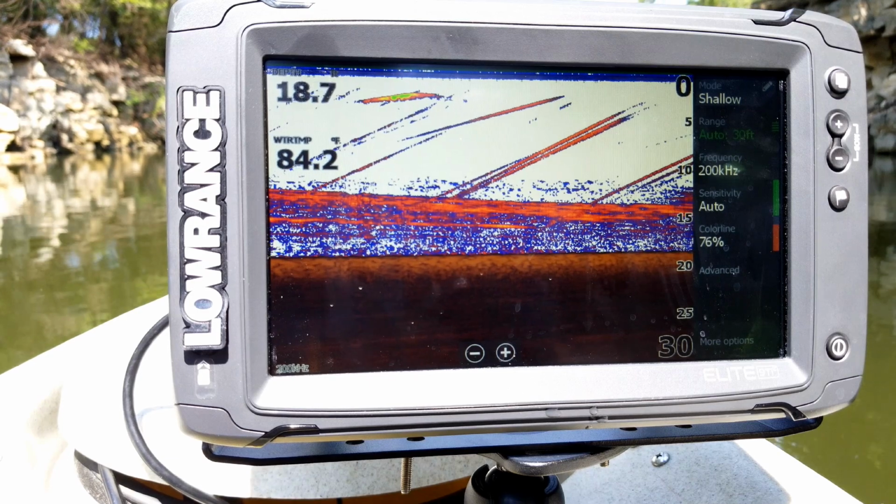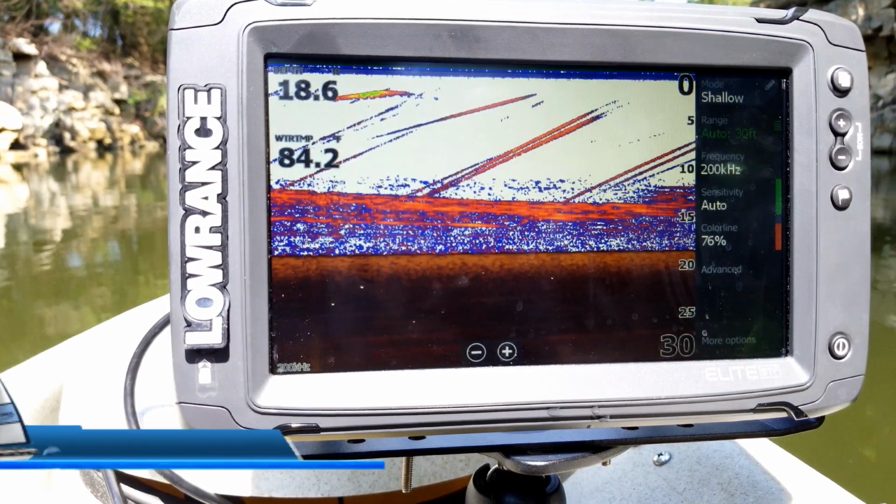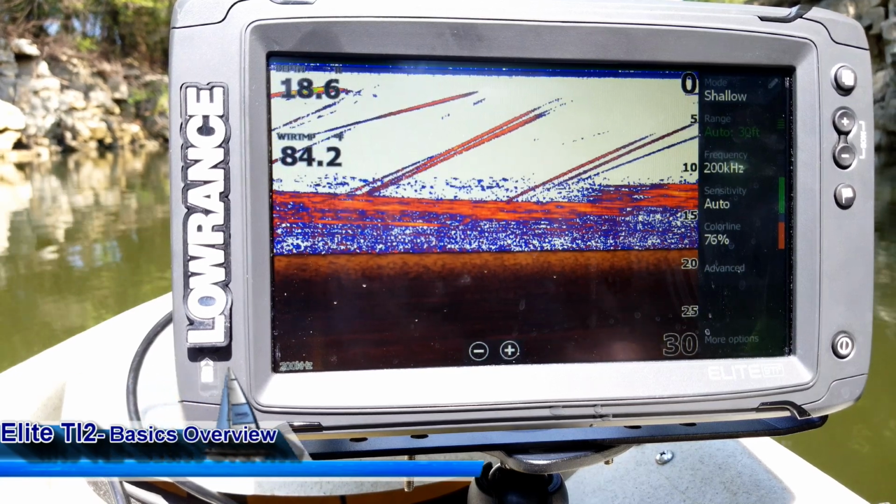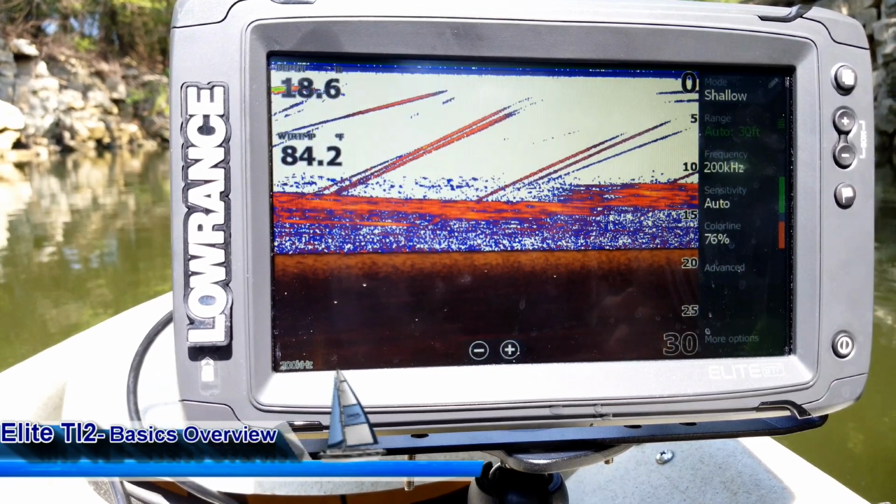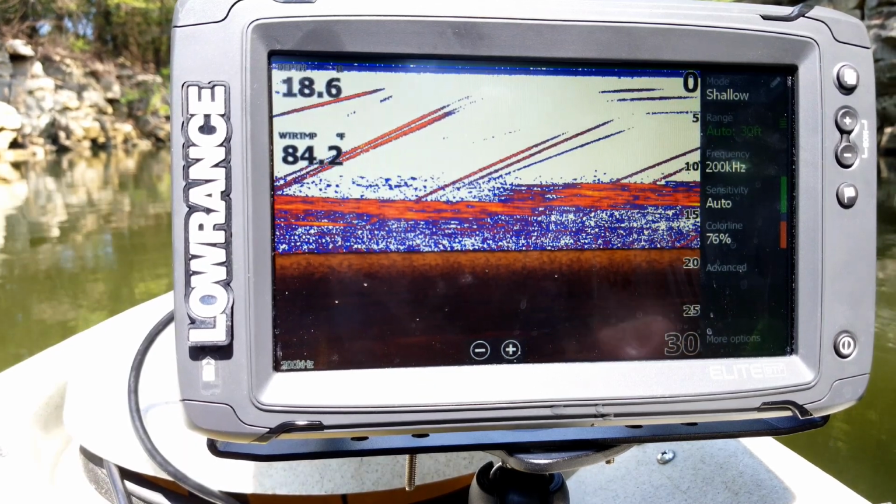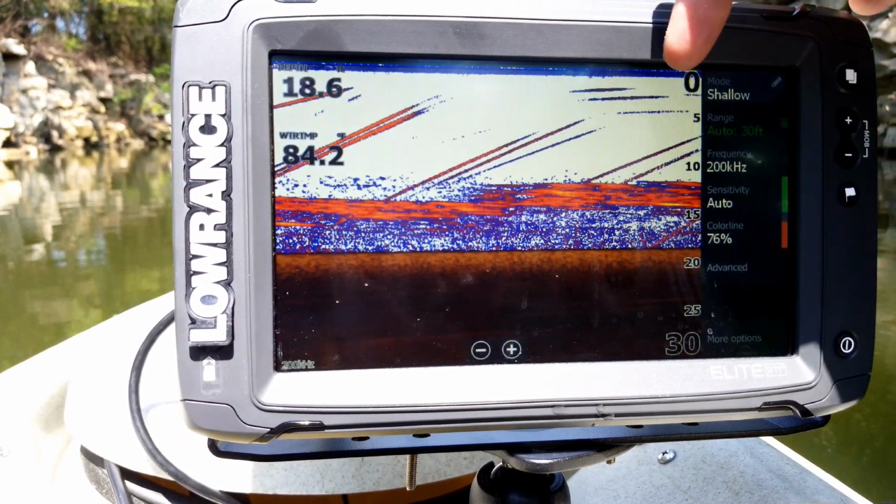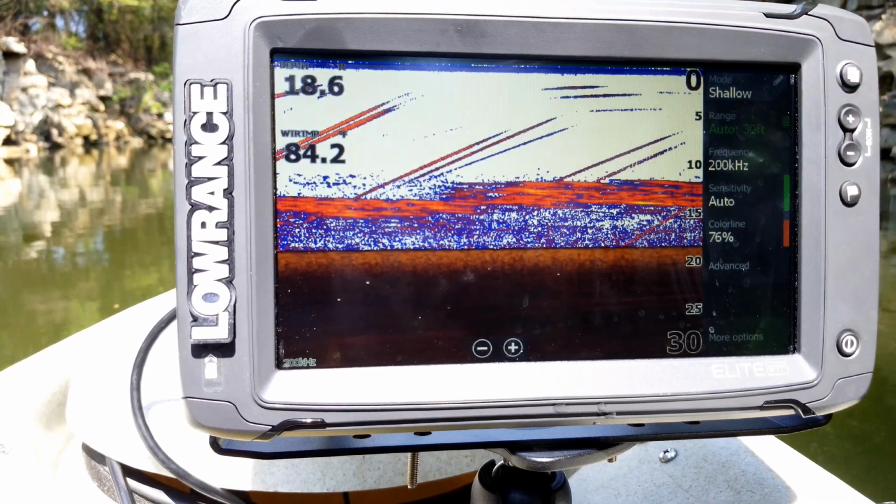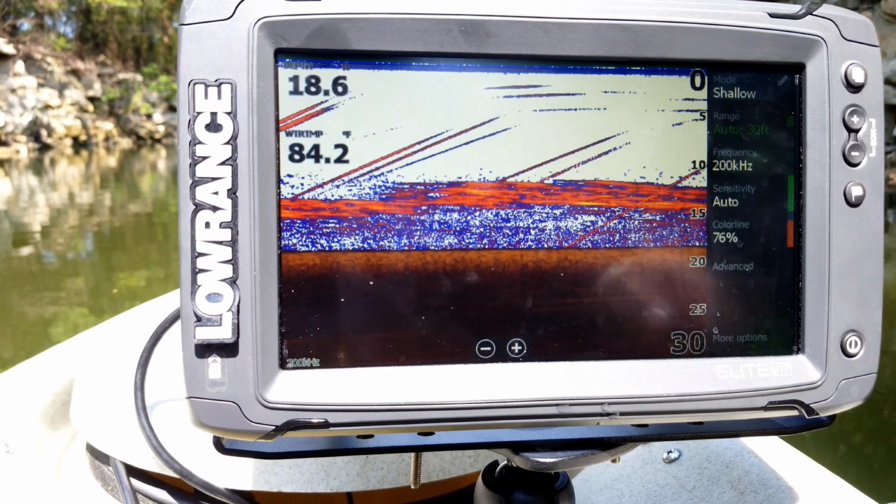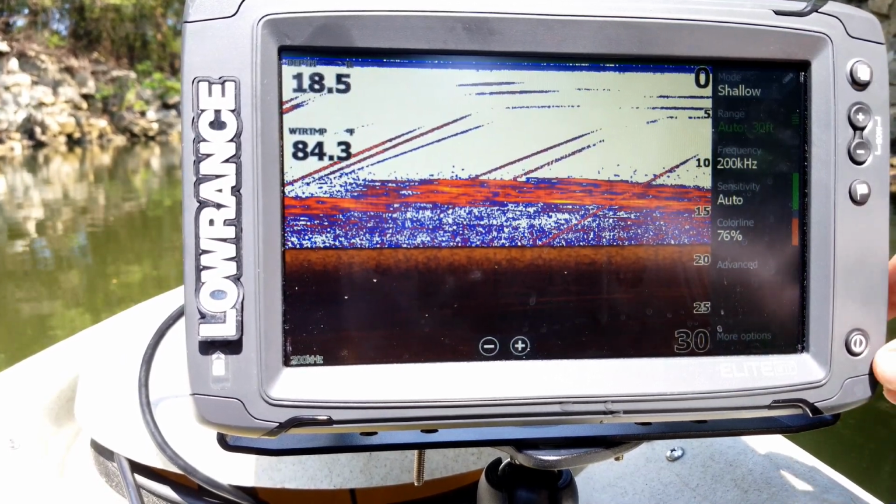I am here with my Elite 9 TI2, and what I'm going to show you today is basically just an overview of this unit, all the ins and outs and really just the basic functions that you need to know to use it. As you can see, I'm looking at my sonar screen. It's just your basic sonar, same as any other unit. But I want to first start off by showing you the system controls.